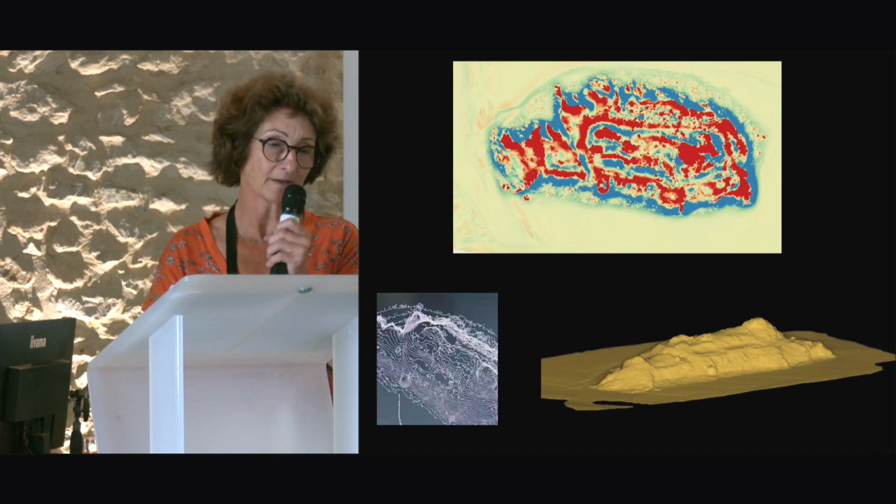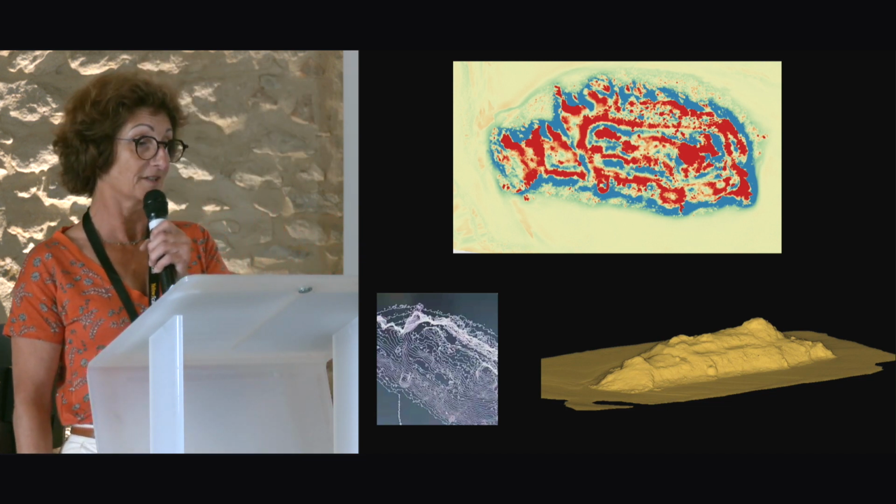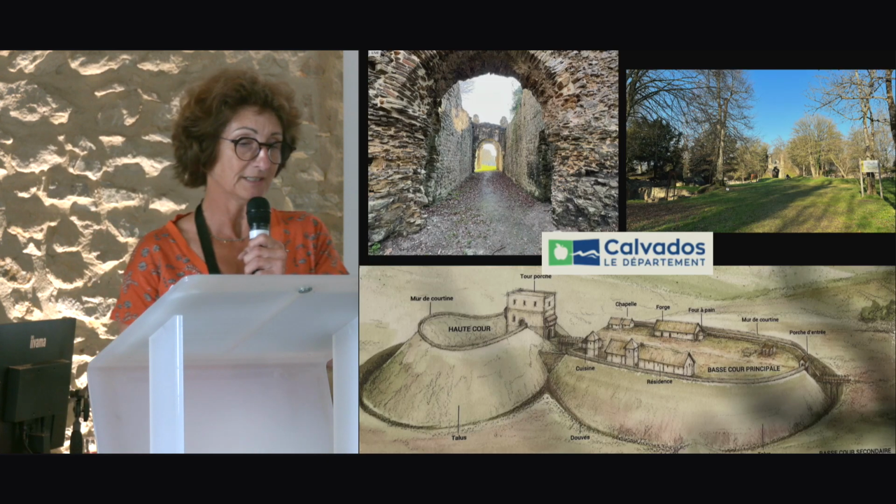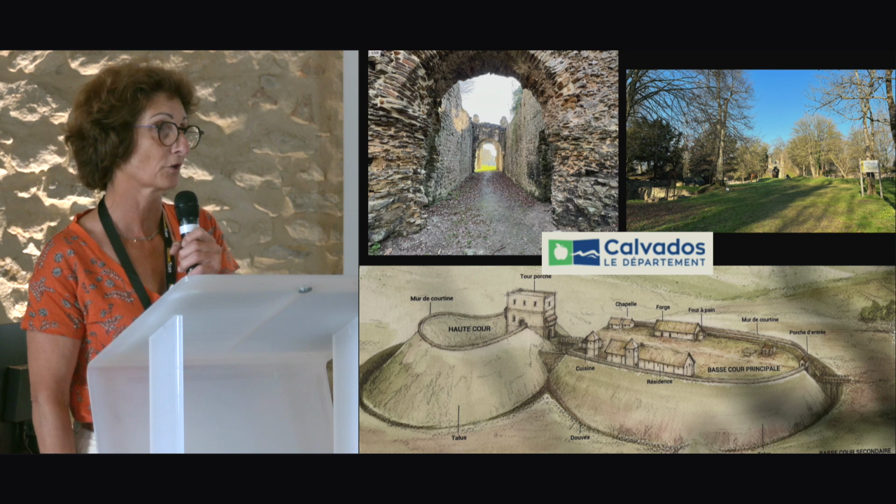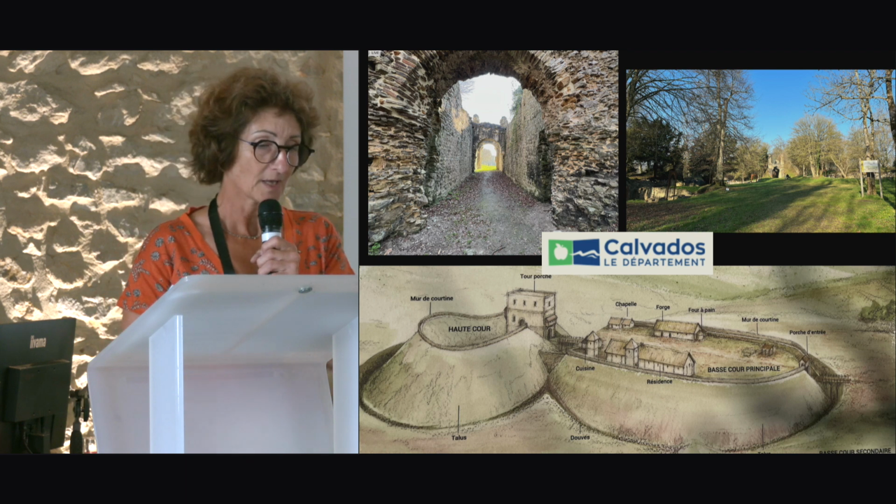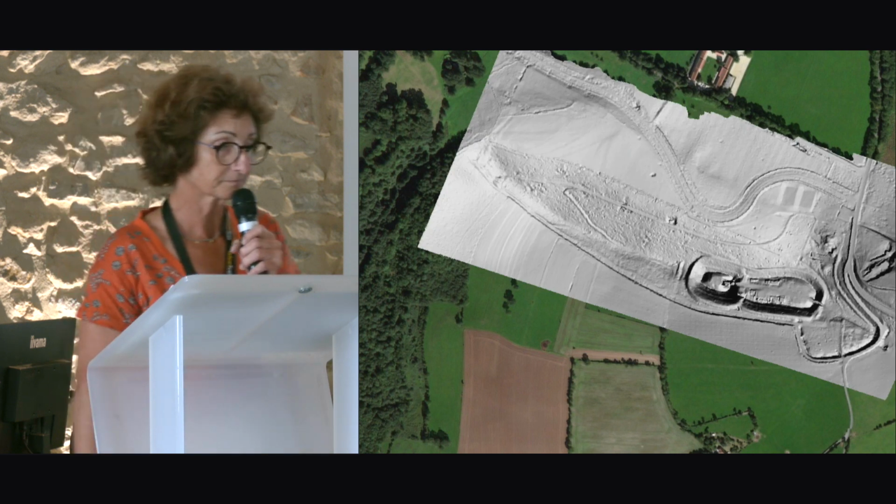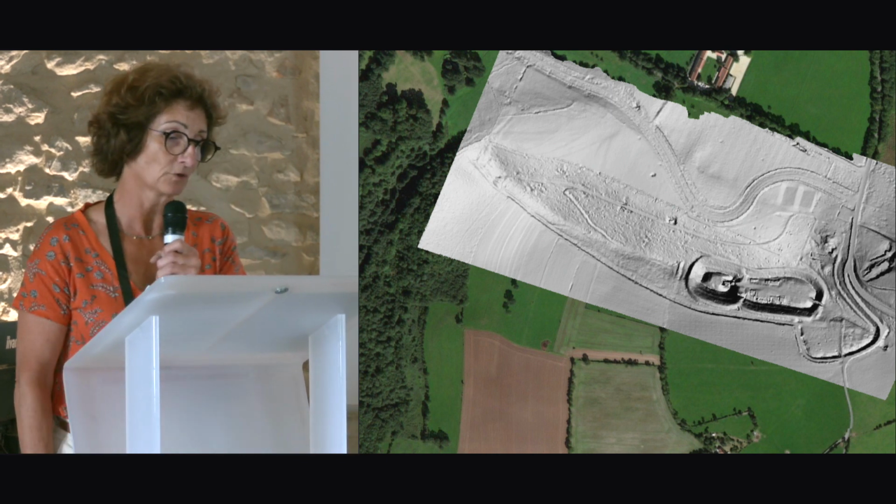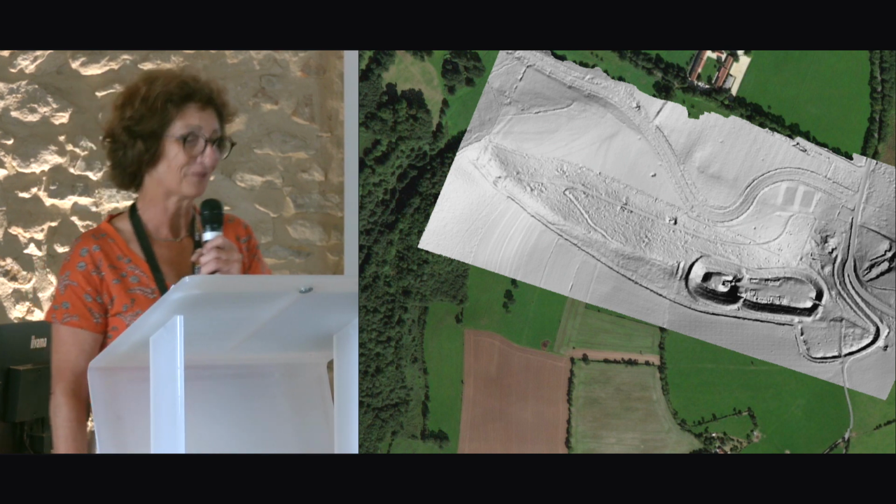Point cloud, DTM, ARSM, residual surface model, and 3D are in the hands of archaeologists now for finer interpretation. Since we are in Normandy, I will show you a beautiful medieval complex with the upper and lower court system. The top is already equipped for the public. So here is the DTM. A vast enhancement project is underway, which will begin with a 3D virtual reconstruction of the complex.